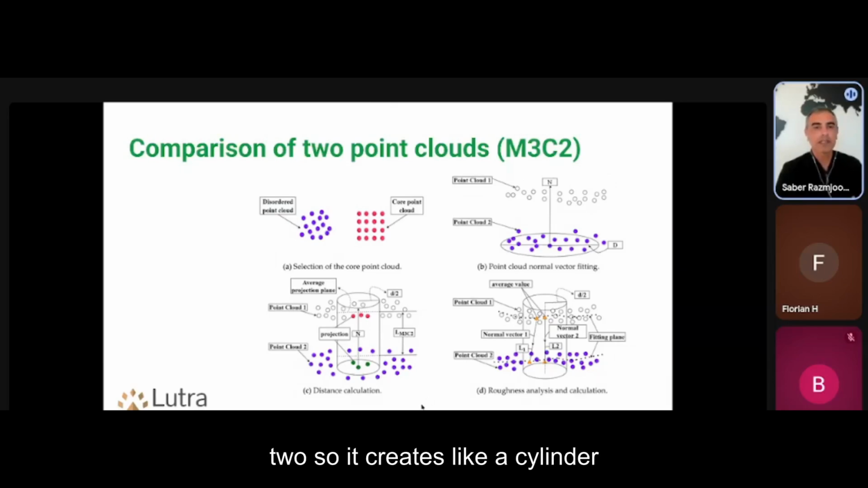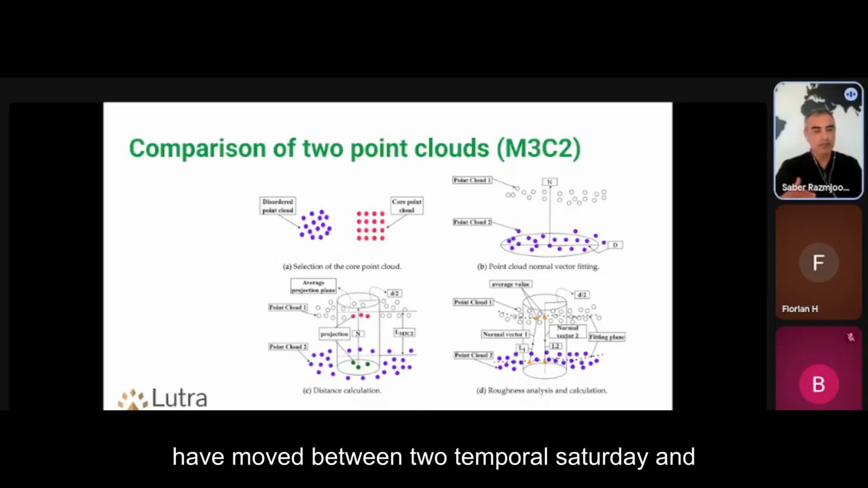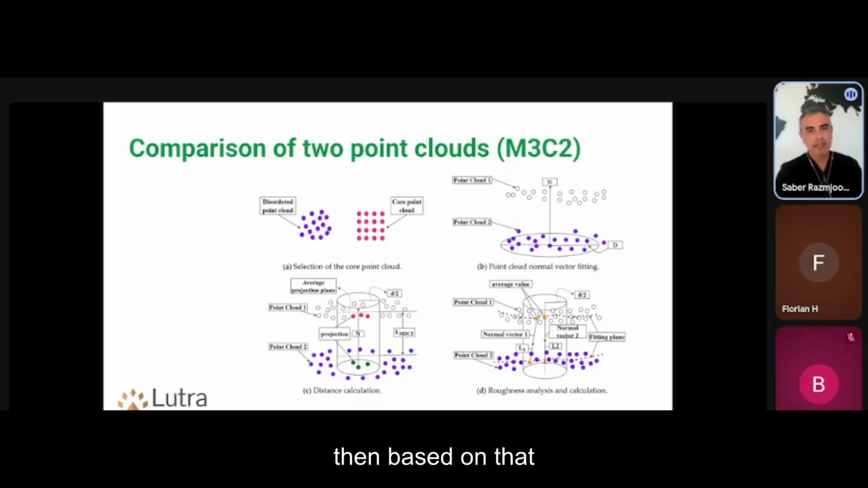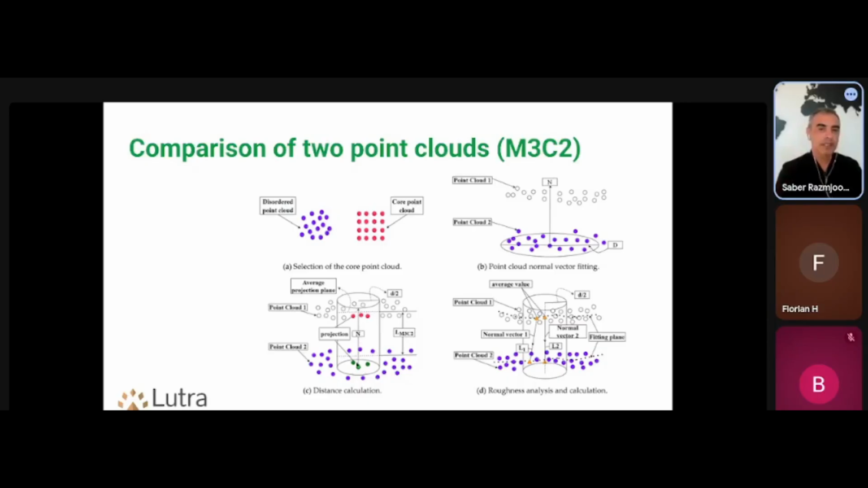It creates a cylinder and calculates the normals, how the points have moved between two temporal surveys. And then based on that, it calculates a new point cloud where you can see the distance of travel along those normals, and it gives you certainty as well.